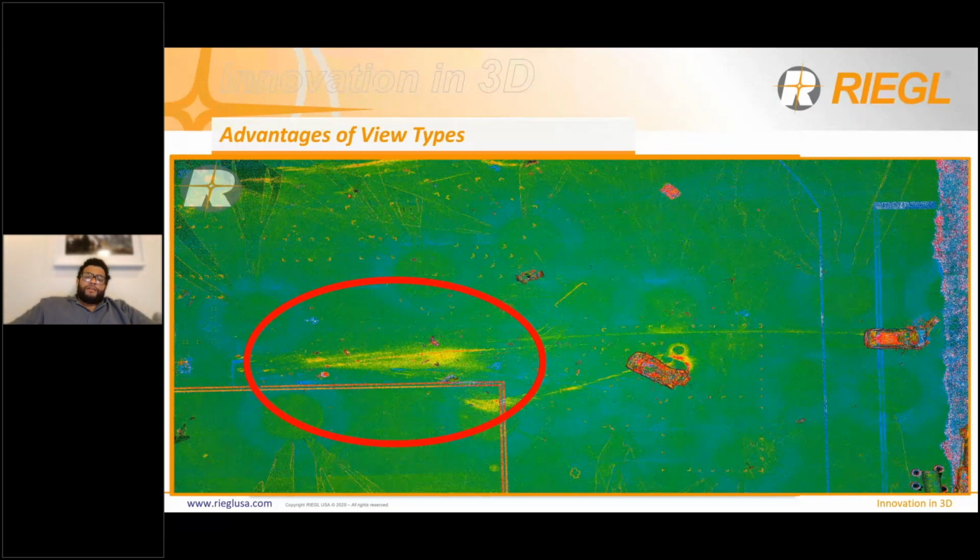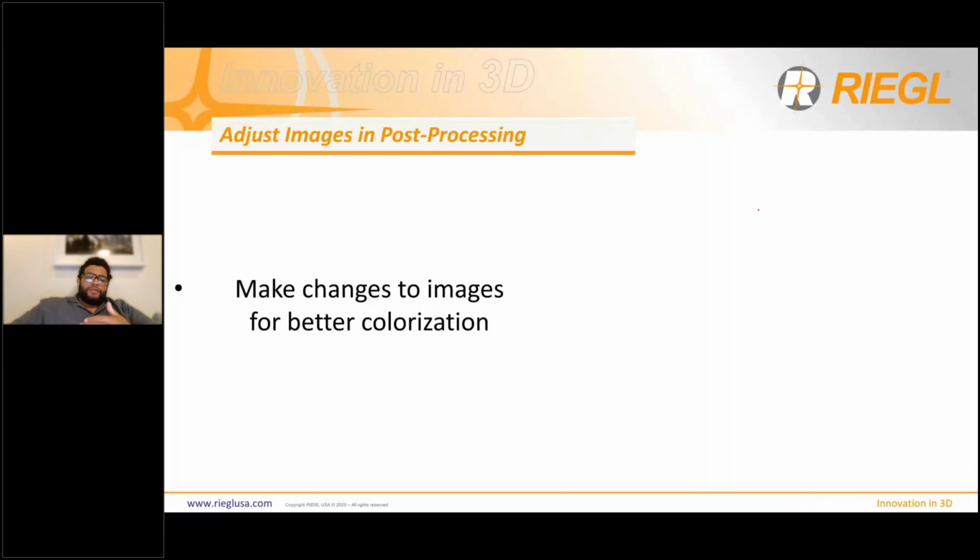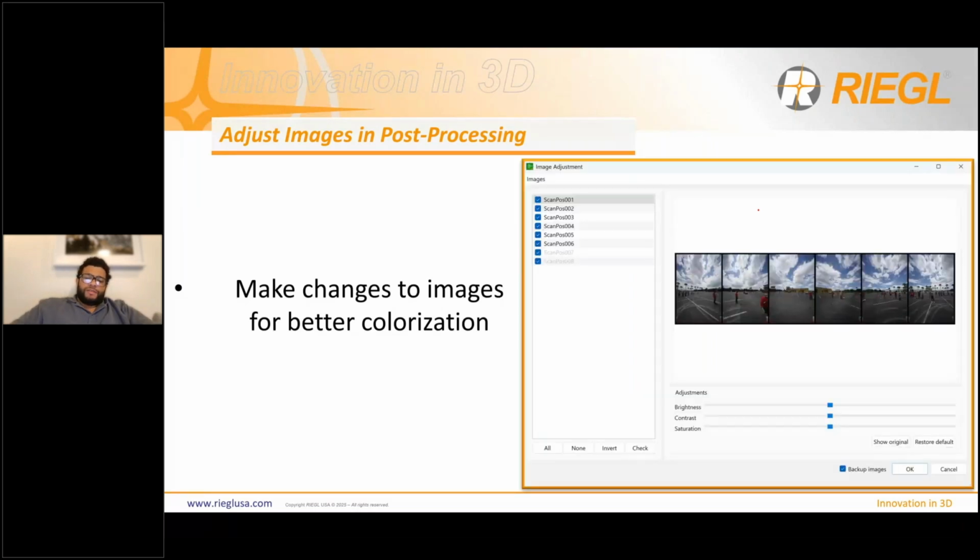So another new feature in our software is going to be the ability to edit your images in post-processing. Sometimes the operator will make a mistake and they won't take images that are good enough. They'll either be too dark or too bright sometimes. So we've added the capability to make adjustments to these photos. So you can now adjust the images and change their brightness, their contrast, and their saturation.